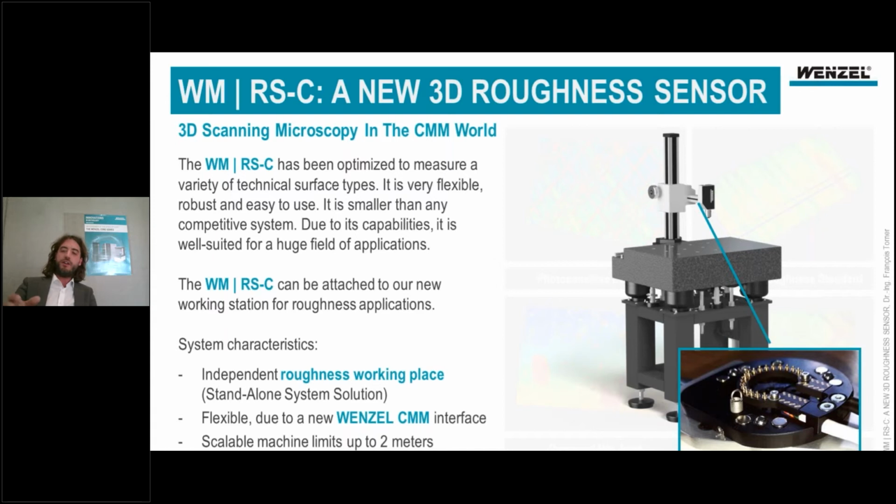So you are very flexible, for example, to measure motor blocks or any kind of cylinder heads. This machine is scalable up to limits of about 2 meters, so you can even measure very big parts upon it.